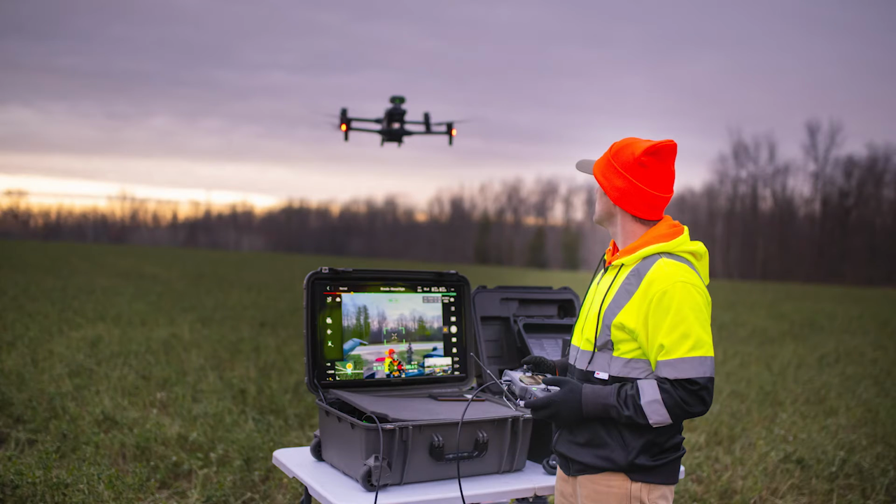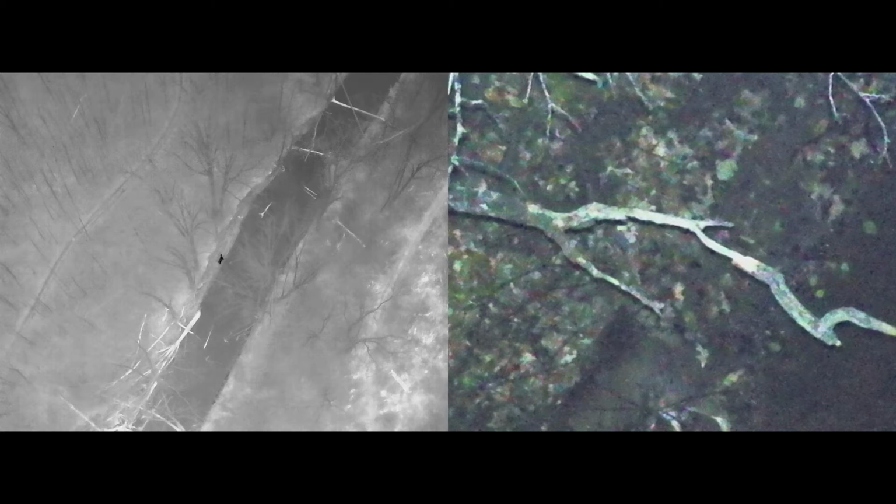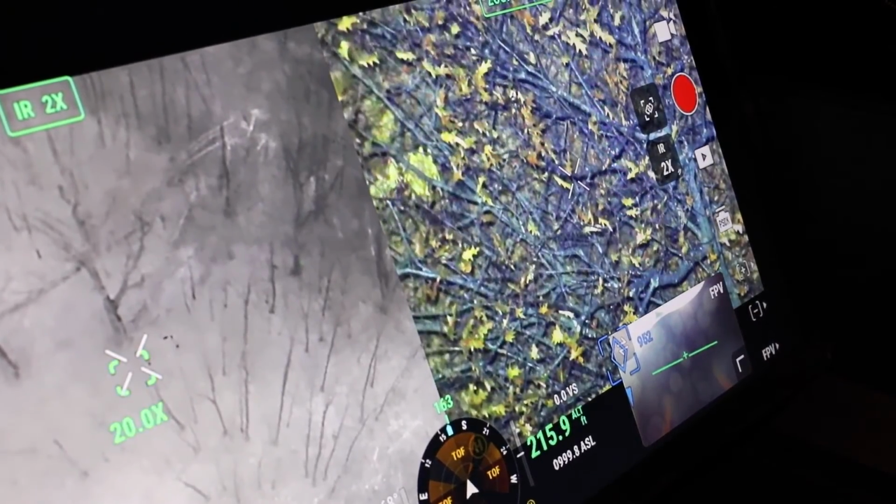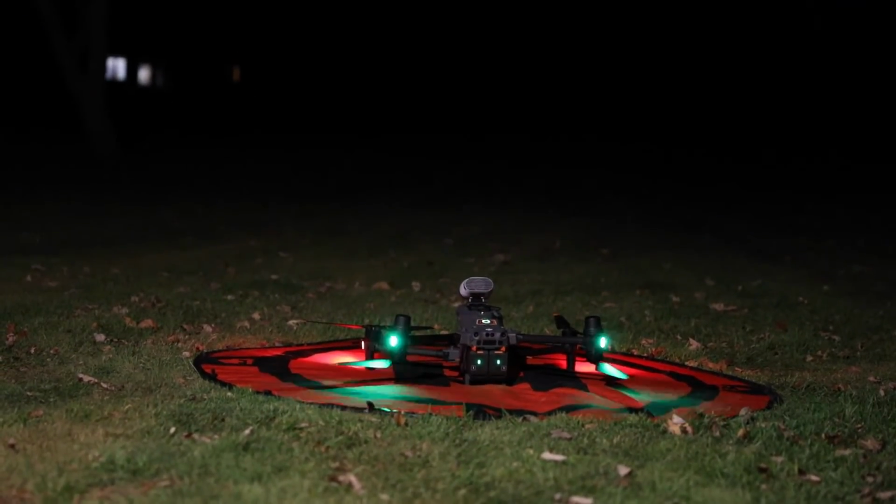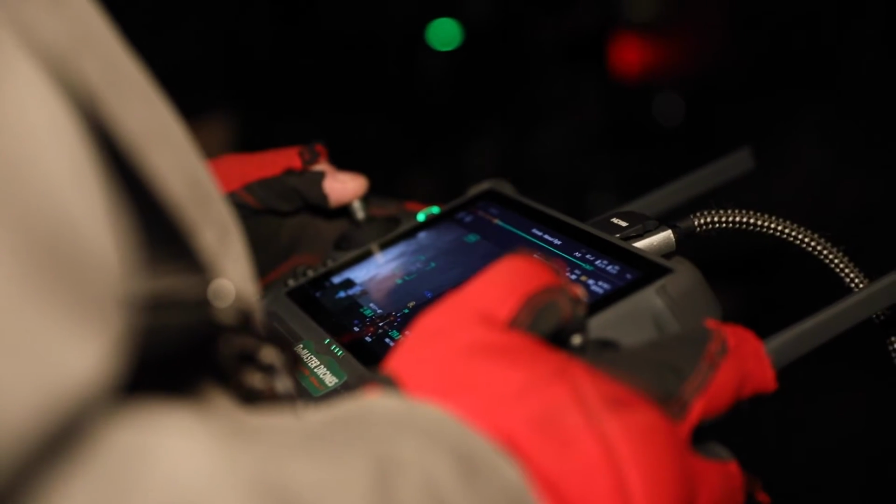So if we're talking about the difference between doing retrievals during the day or during the night, both of them have their benefits and both of them have their cons. The thermals are so much better at night, and when you're flying a thermal at night, everything is kind of cooler. You can see a little bit clearer. But then we're relying on a spotlight to see and identify what that deer is, if it's the buck that we're going after. During the day, the thermals can be a lot worse and more difficult to use because the sun is heating everything up. But then the zoom camera is on the whole time. You don't have to turn the spotlight on. You can see exactly what you're seeing in real time with the thermal.